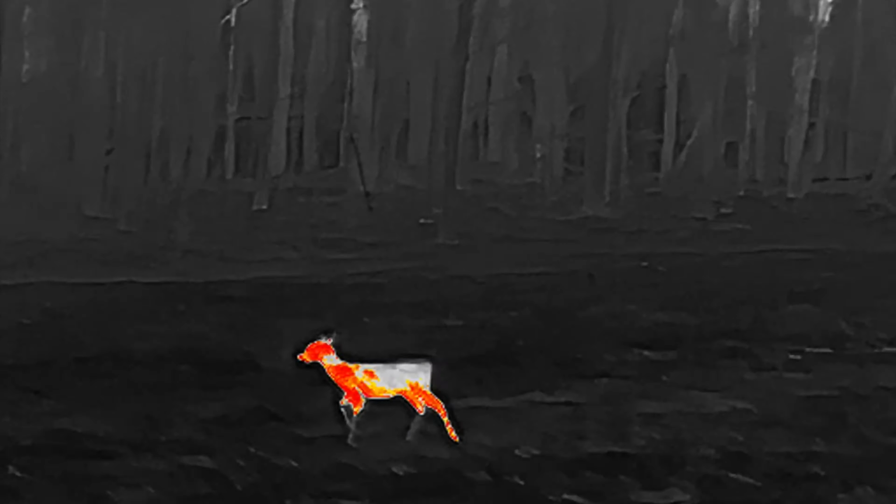I was actually looking through a burlap camo net. It kind of distorted the picture a little bit until I got out from behind it. But there they are. There's deer out in the woods. There's deer in the field. They're all walking around.